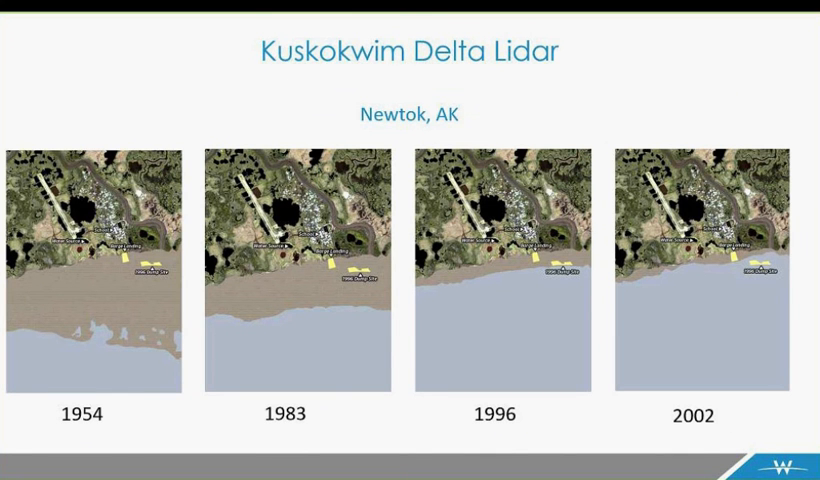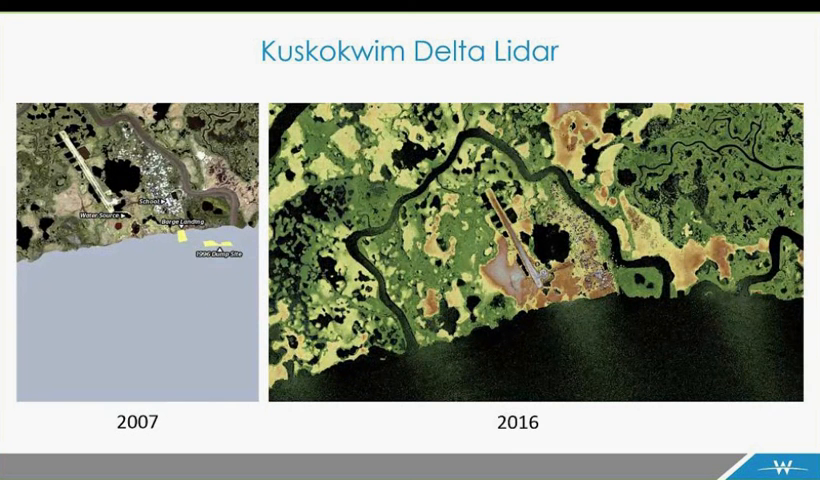And this is kind of a crude illustration, but over time this kind of shows how much Newtok has been losing as far as land, from the 50s, the 80s, the 90s, the early 2000s. The gray is basically land that has been lost to water. And then up through 2007, and then this is actually from the collection 1 year ago, and this is closer to the edge of the runway here than it is in 2007.